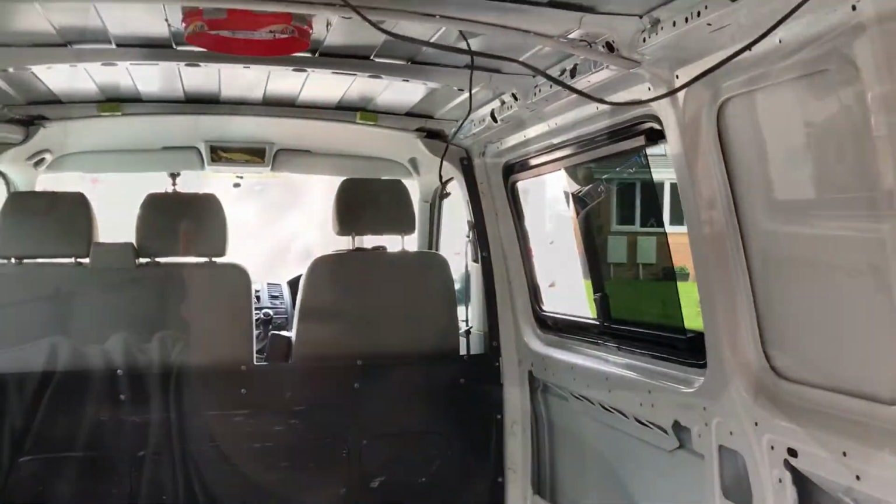What I am going to do tonight is not do any insulation. I'm going to put a heater in here for an hour when it gets dark, and take a picture with my infrared thermal camera. The inside is basically just separated by that metal, so you should see the van glowing.